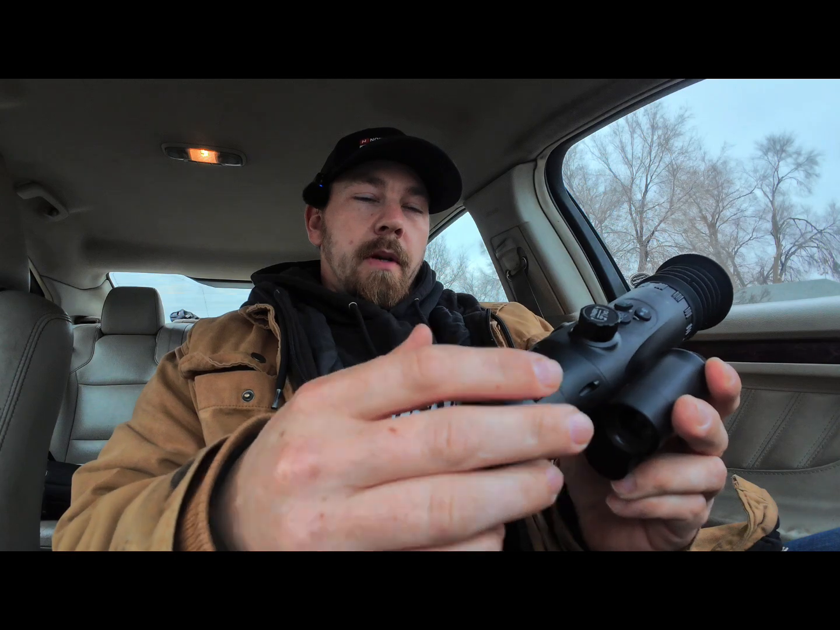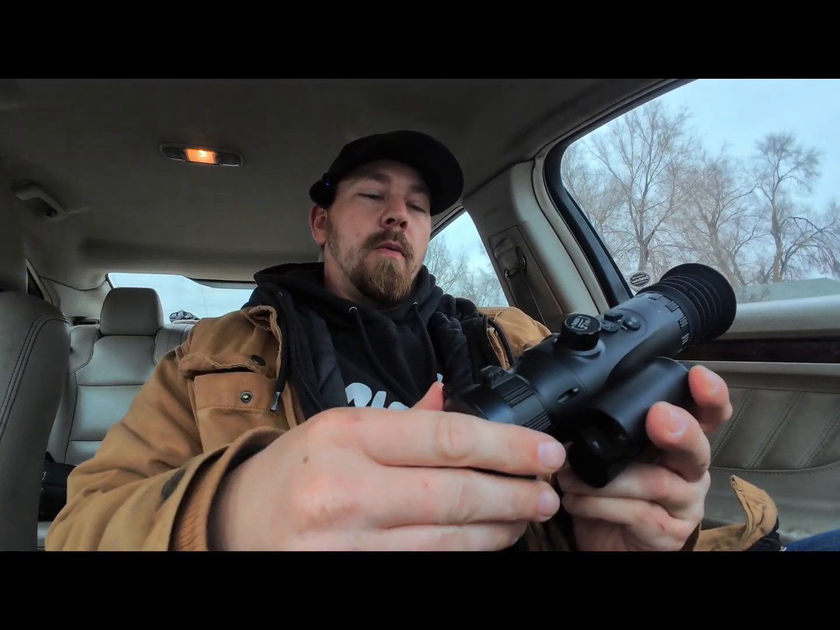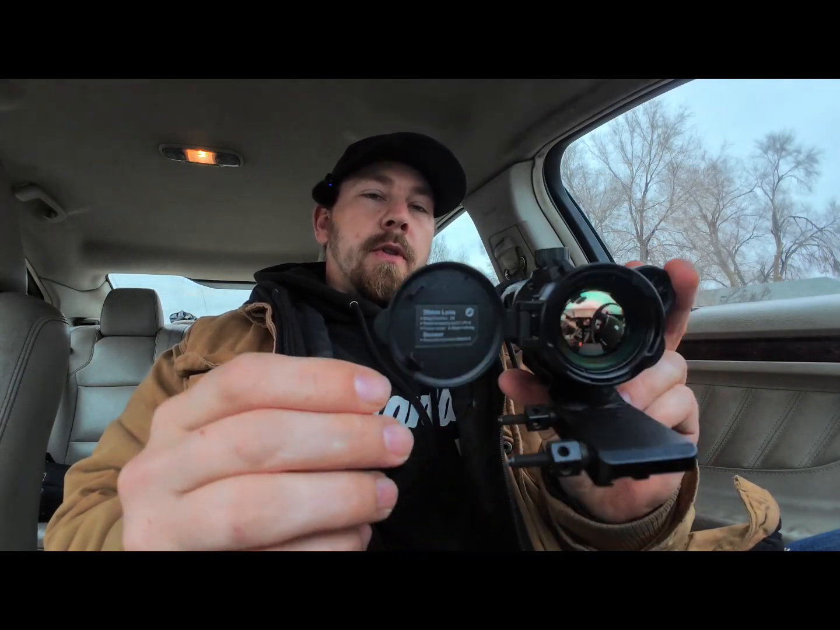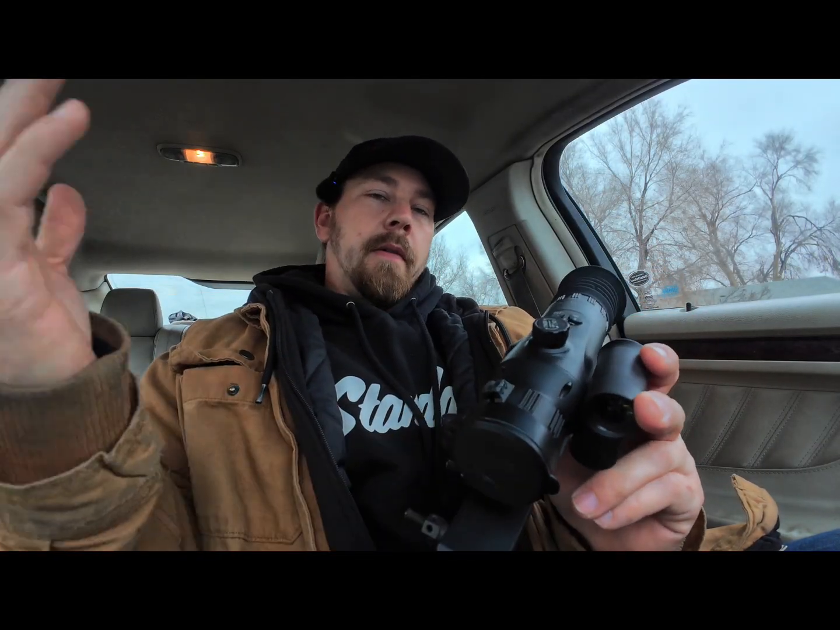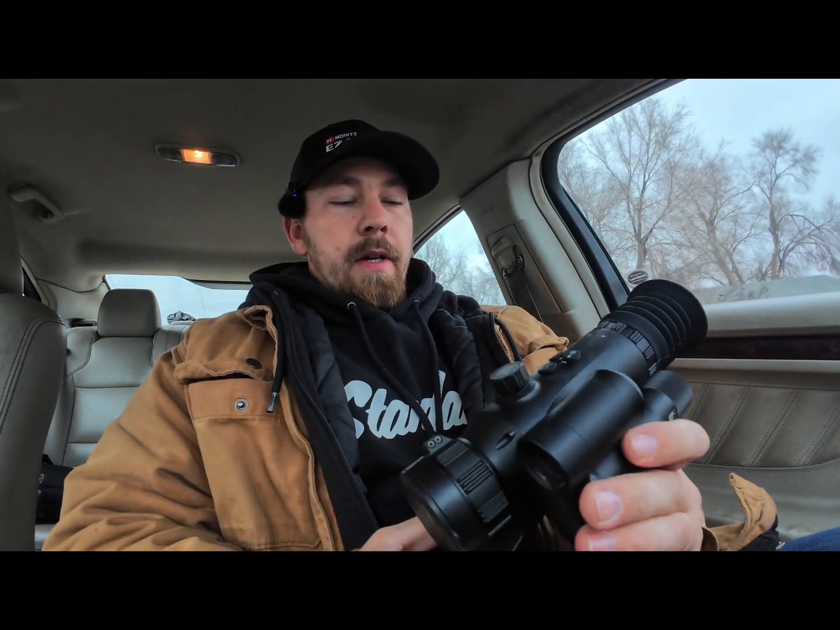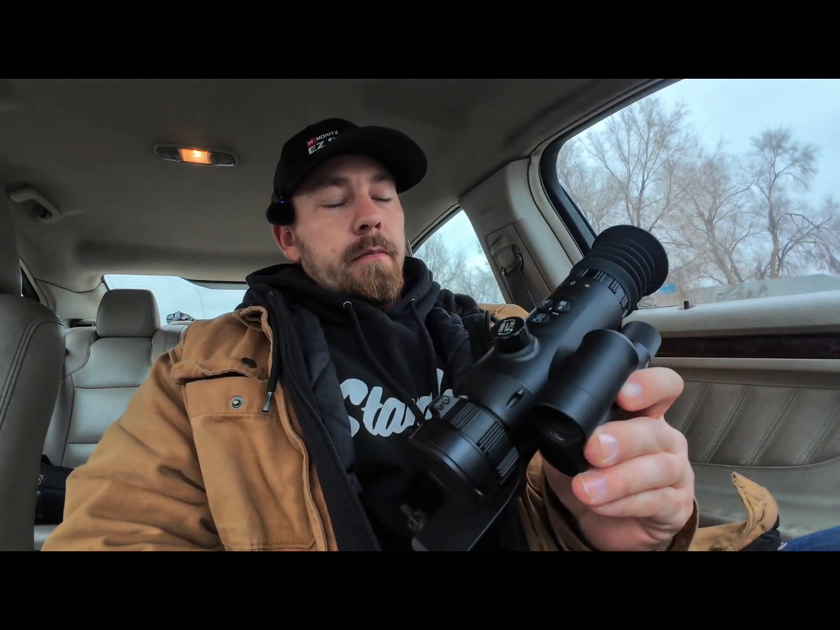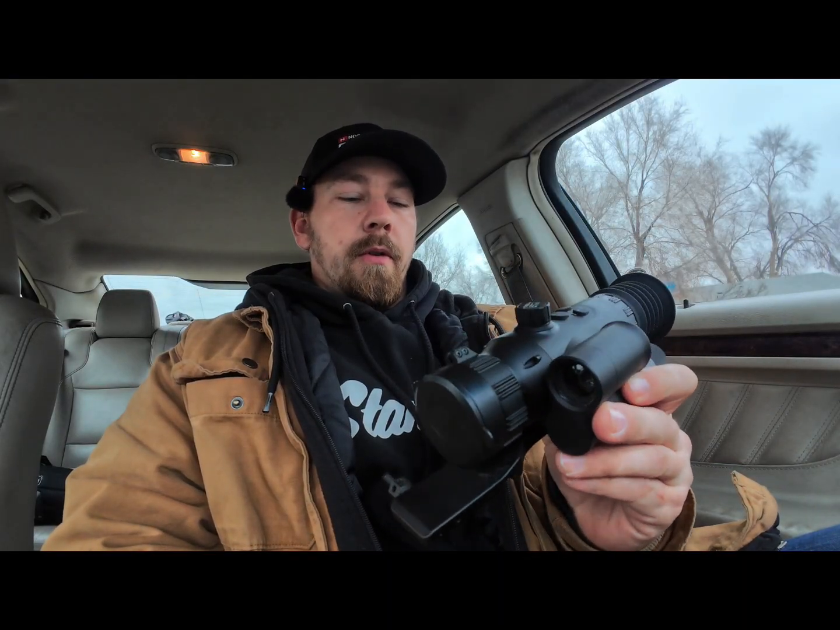So with this being a 35, if I wanted to get a 50 mil or even a 75 mil, I can just buy a different lens, take this lens off, pop the new one on, and that will allow me to obviously change the base magnification. This one's a 2x. I believe the 50 is like a 2.8, almost 3x, and then the 75 is even more. But yeah, for the price point that this is listed at, it's a really good deal in my opinion for a 640 thermal. And the fact that they offer interchangeable lenses. I don't know if any other thermals do that.